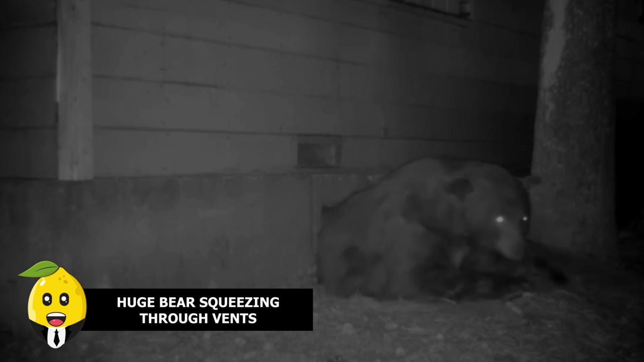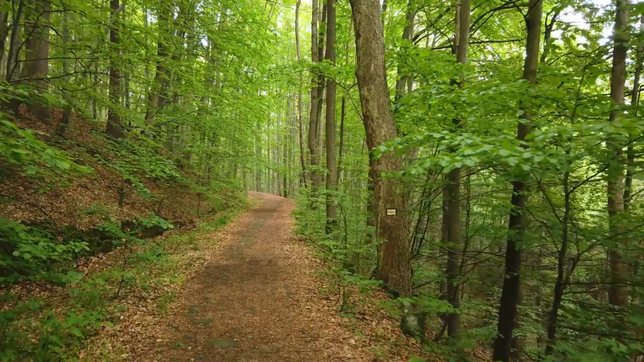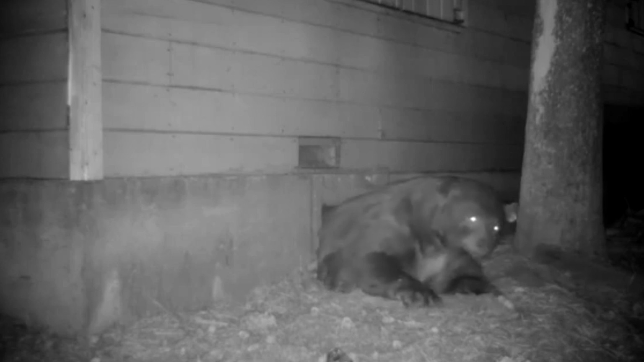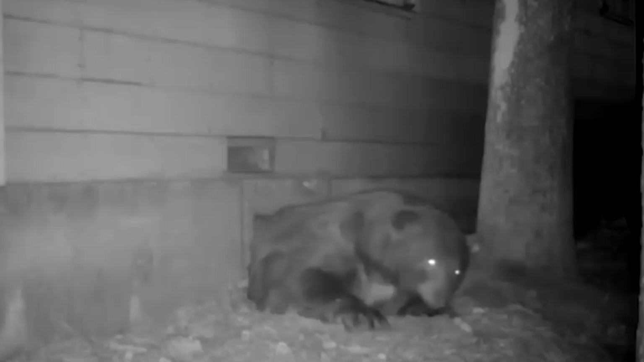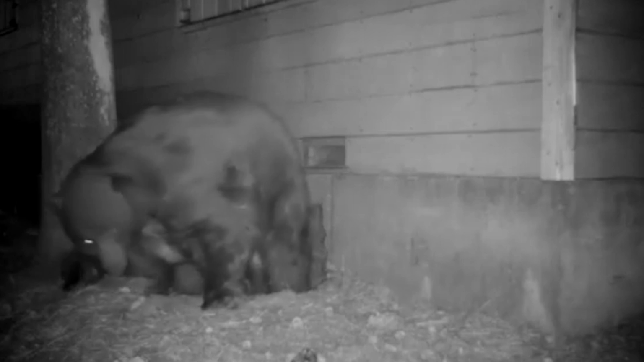Huge bear squeezing through vents. In 2021, a trail camera in South Lake Tahoe, California, captured footage of a huge bear that came out of a building and squeezed himself through the crawl space of the building, despite his burly frame. Now, it is unclear how the bear got in there in the first place, maybe because of some strong scent. The wildlife photographers were fascinated with how the bear went in and out of that tiny crawl space entrance, especially given that its huge weight was more than 500 pounds.